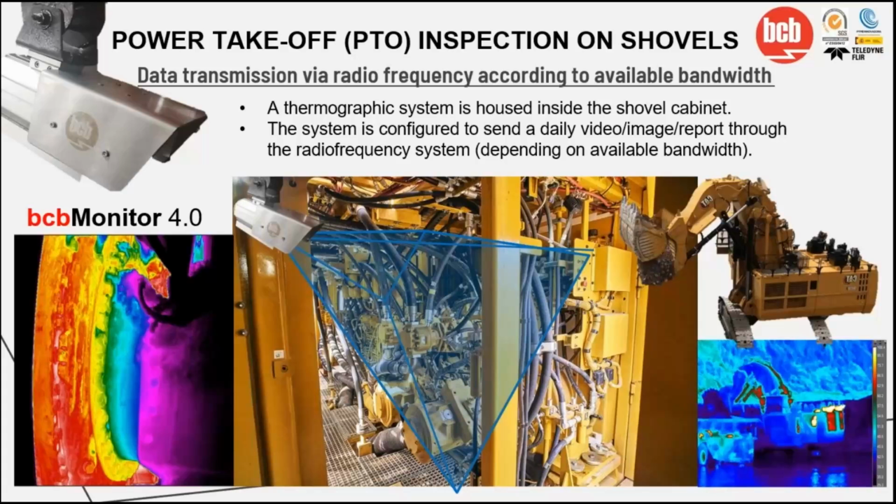In the PTO, we have a lot of elements, right? So what we do is select the critical element with a ROI, region of interest, and we set a lower and higher temperature limit. And with this, we create an alarm. If something goes up or down, we send a notification. This consumes just a little bit of data, and we can send this every time that it happens.